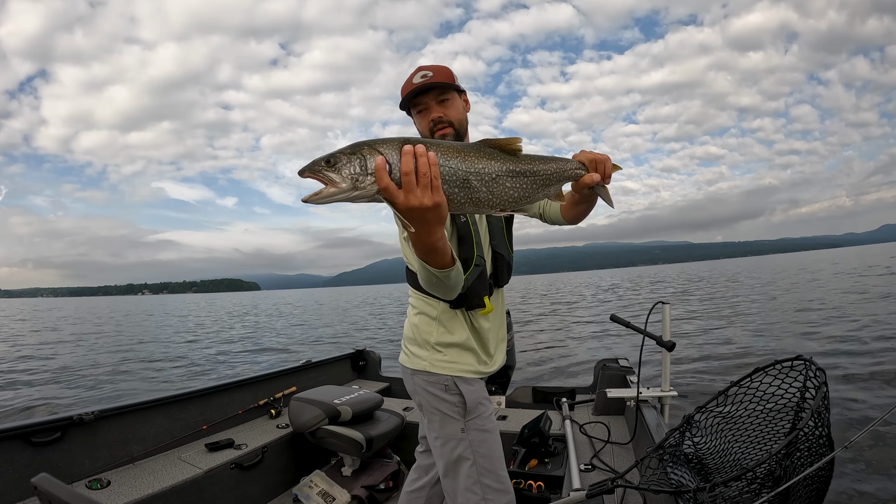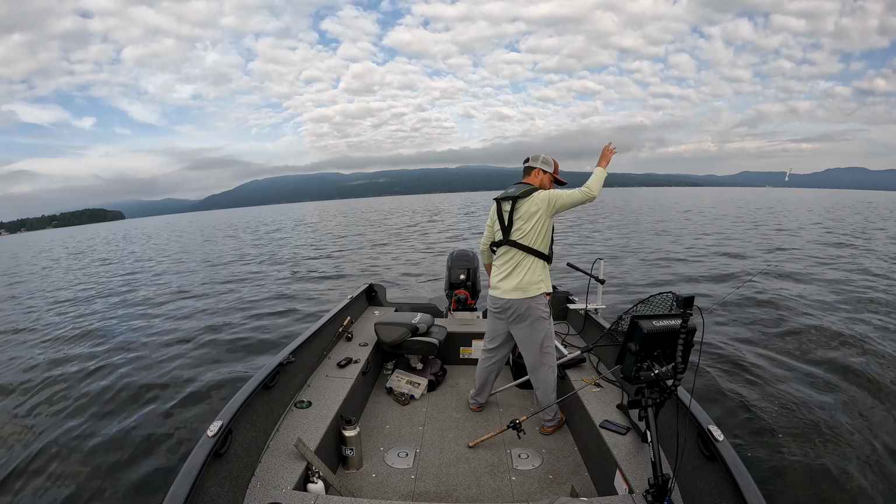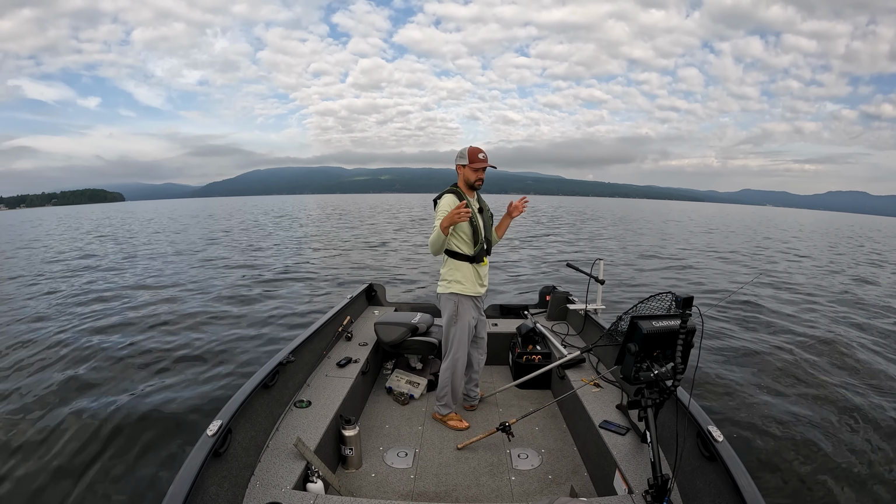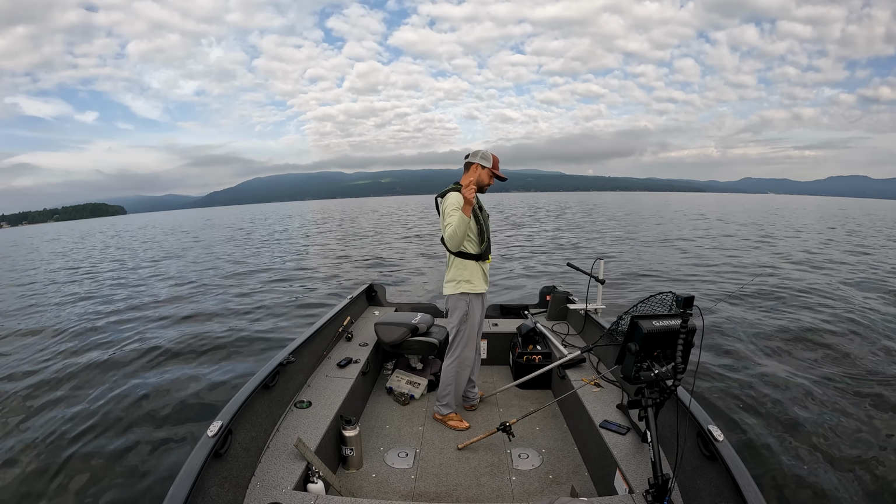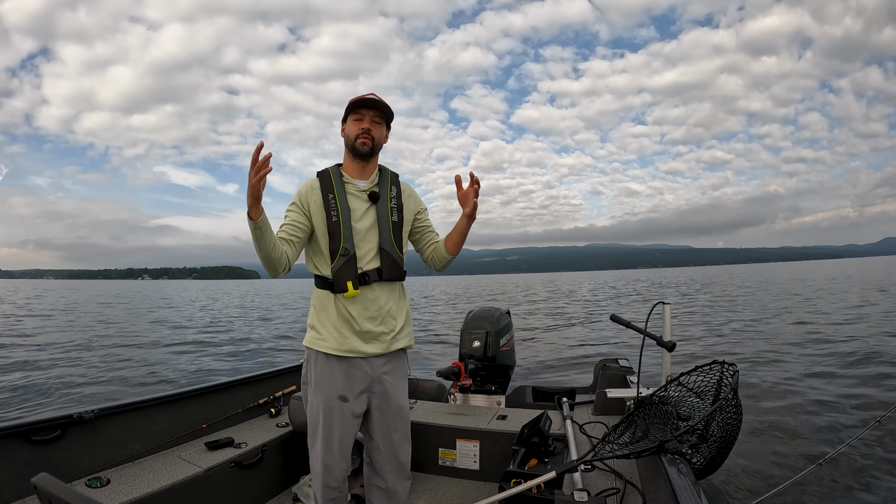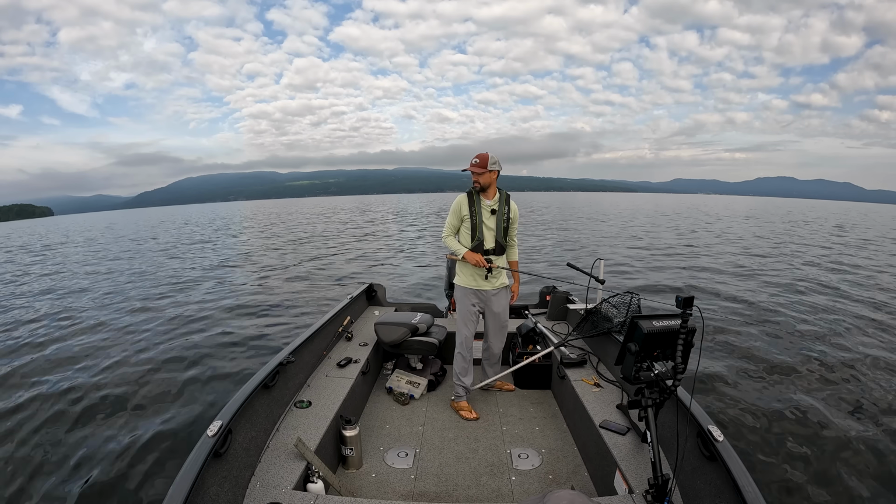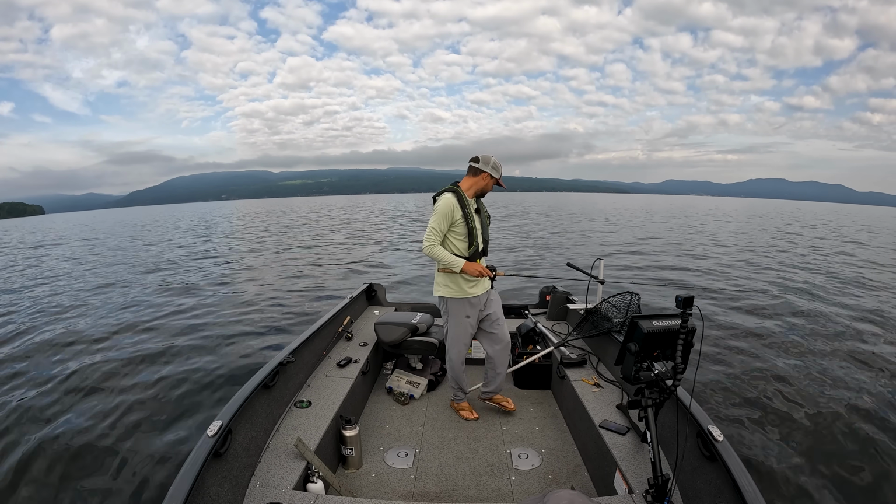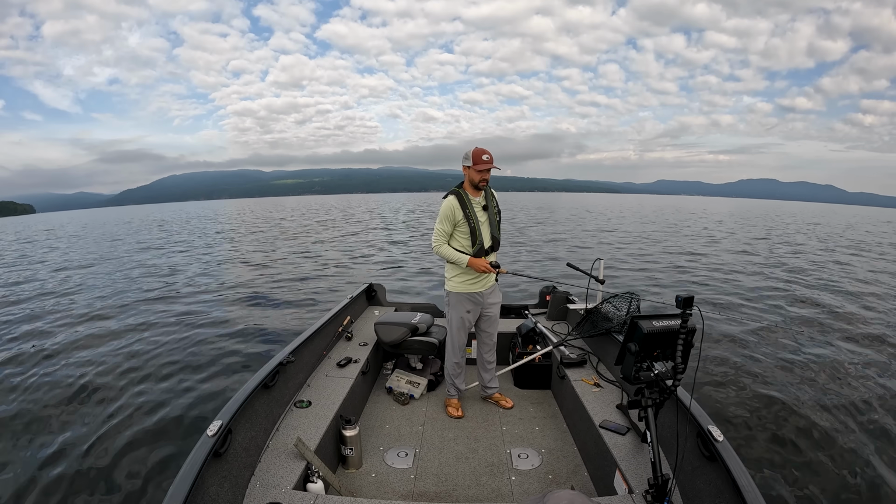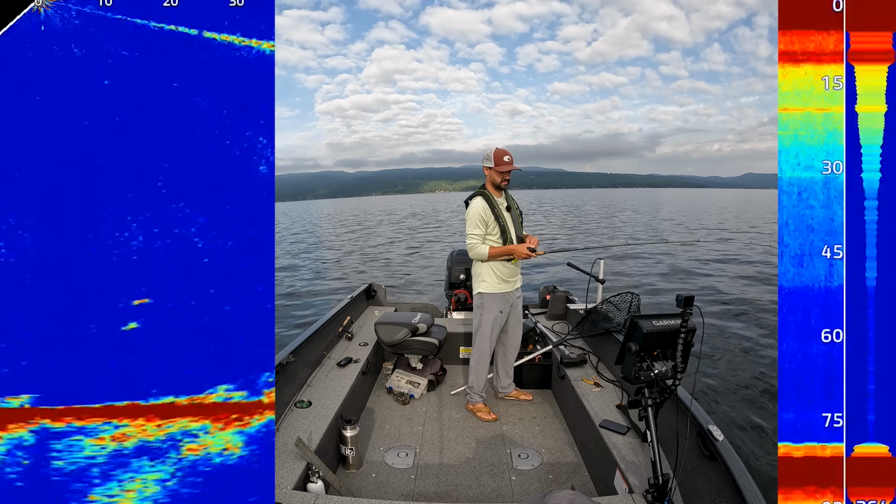Just another slob. Grab the fish by the tail, chuck him back in. And before I even wipe my hands off, I'm opening my bail, sending my jig back down there. And I have never fished this spot before, and obviously it's really good. Tried last year, and the fish weren't here, which happens.